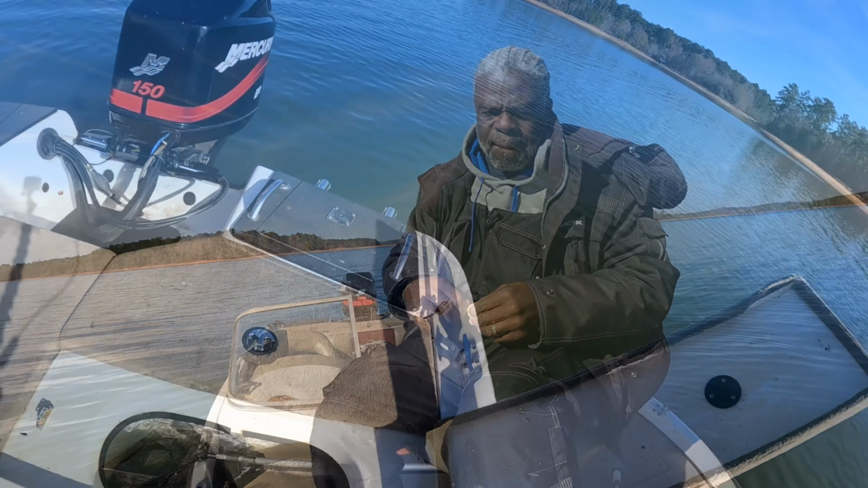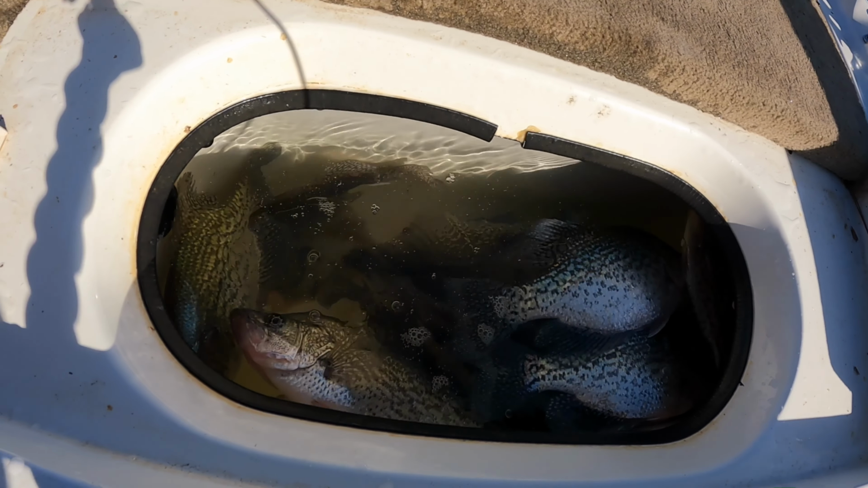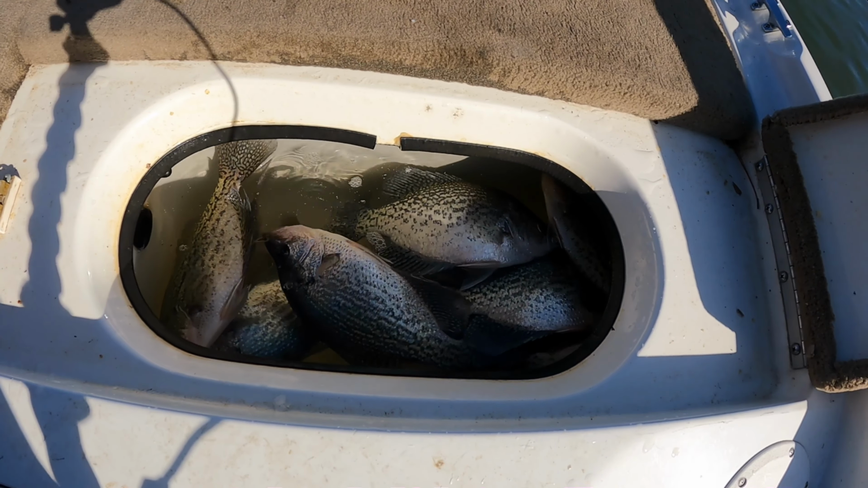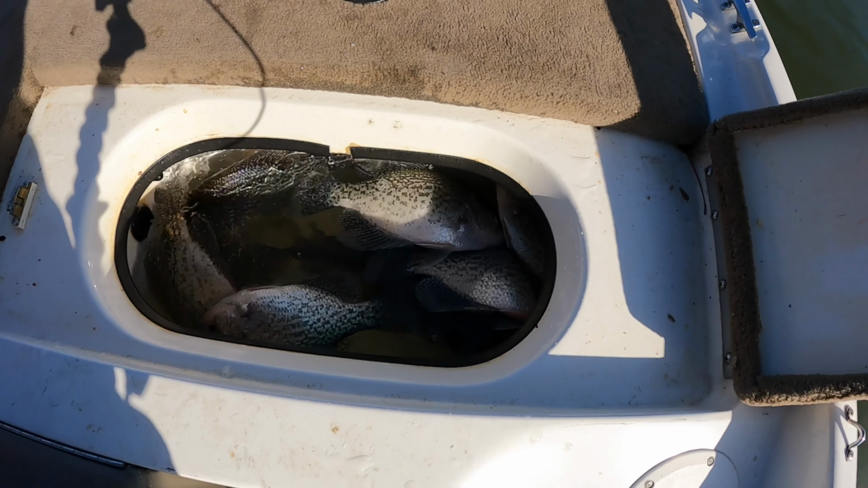All right, let's take a look at what this live well looks like right now. We'll get them out of there when we get off of this water, but we got some big Shirleys in there. Some fatties. Let's get on off this water, see what we did.